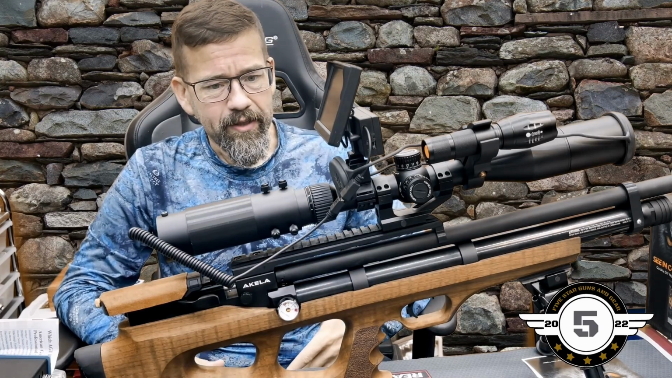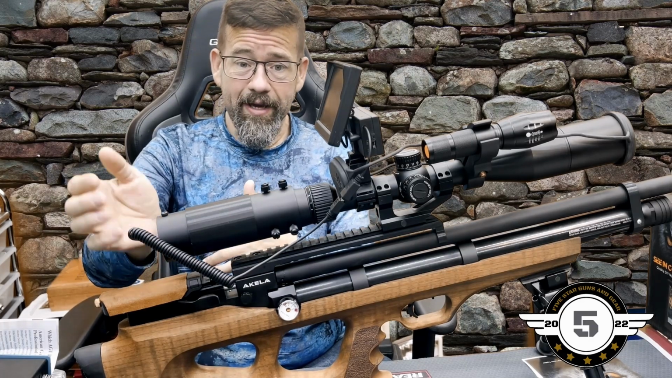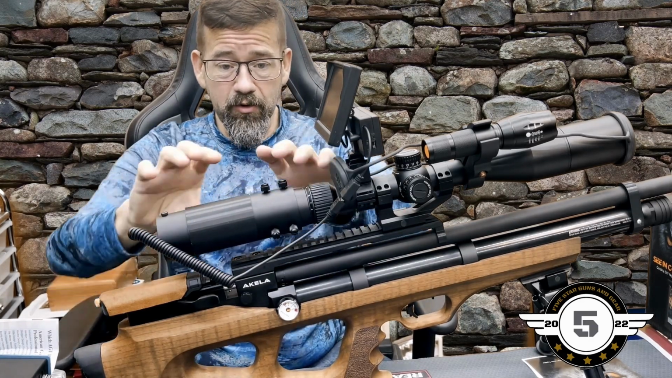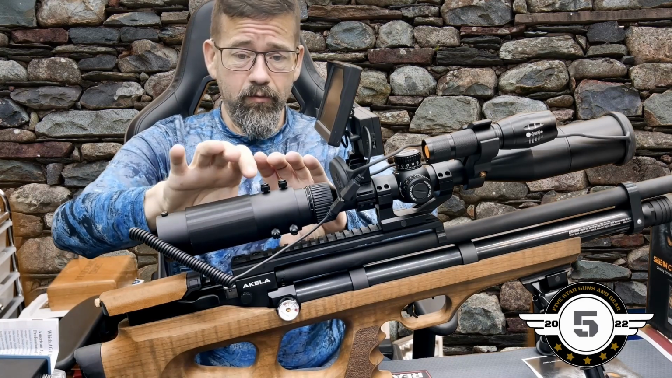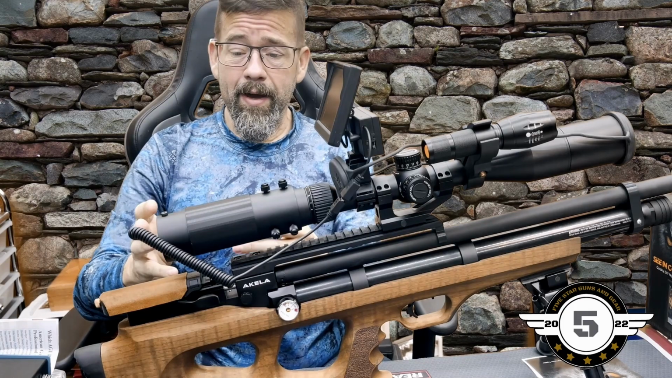I do like that they give you your mount rings for 1 inch and 30 millimeter tubes, so that's really nice. And they give you all your hardware to mount this camera because your camera is back here. They also give you another little adapter, like I say, that's got a friction fit ring, and it actually holds your camera as well. It's just a different way of mounting stuff.